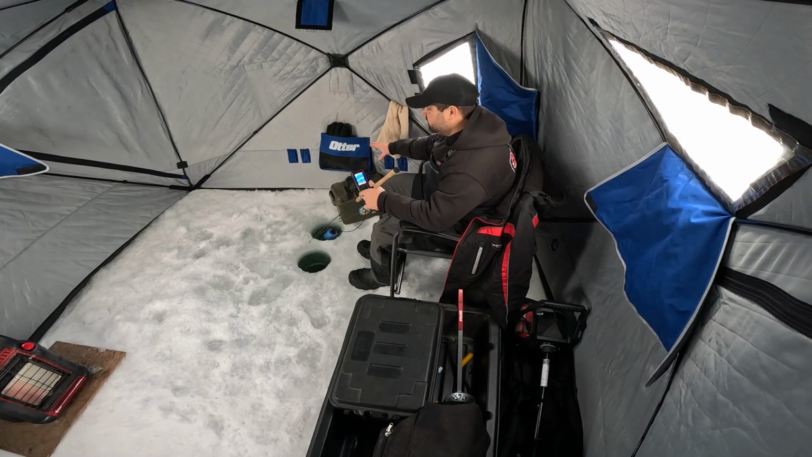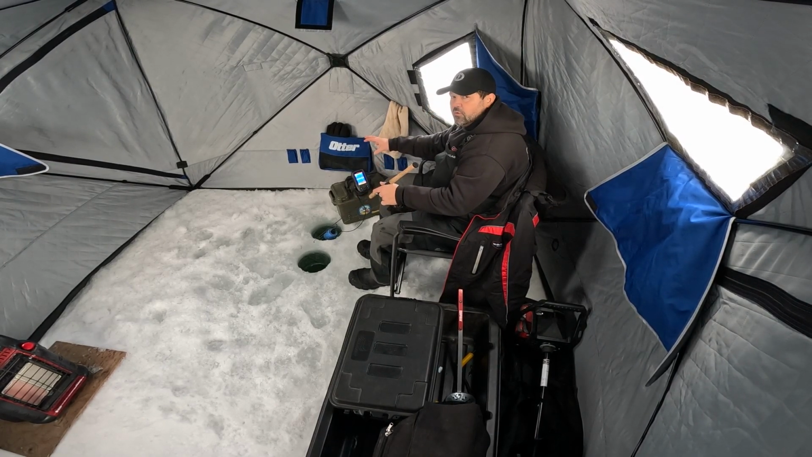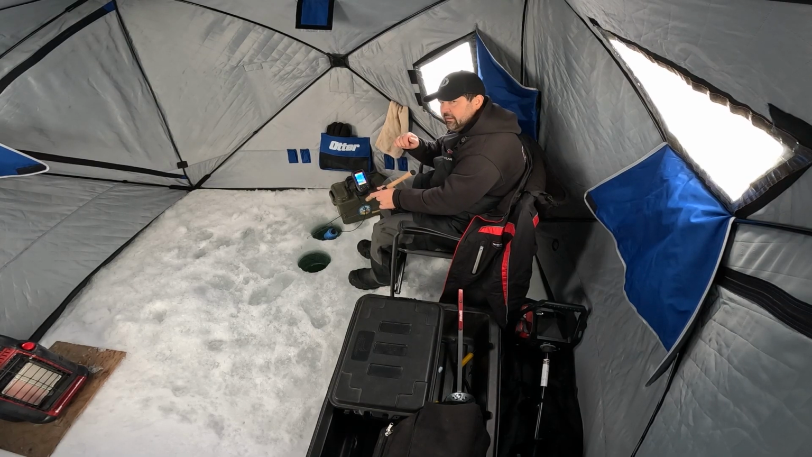Playing with my Garmin Striker 4 settings here. I have a new Garmin Striker 4 unit. I'm using my old transducer. So I've got one there. I've got two. I'm going to play with them. It's going to be a cat and mouse game.